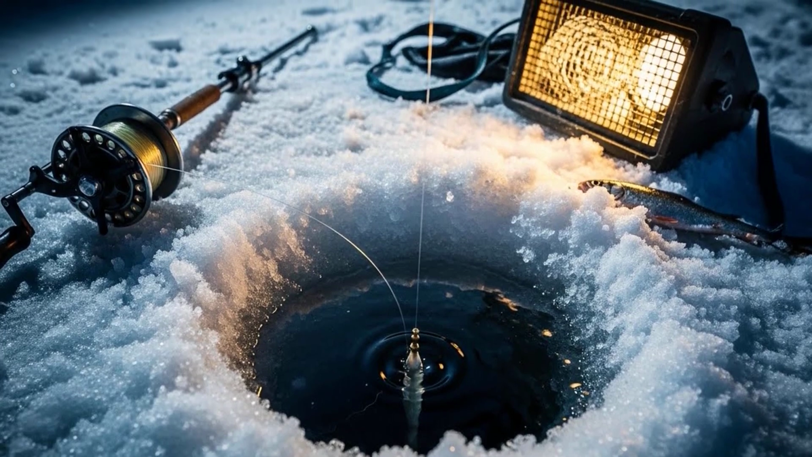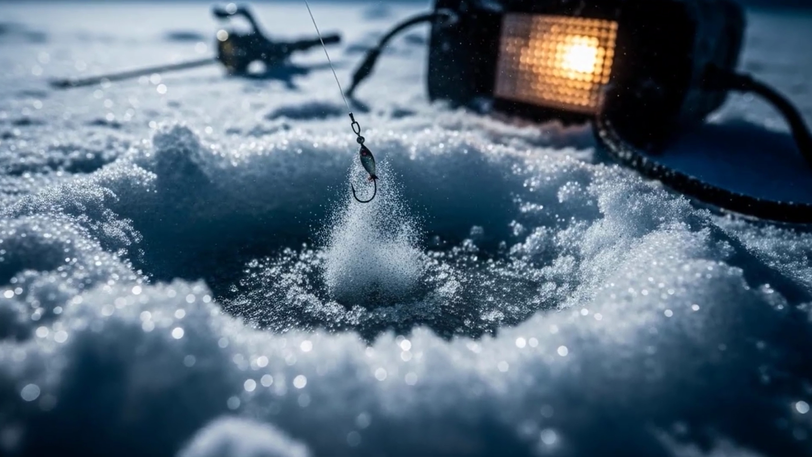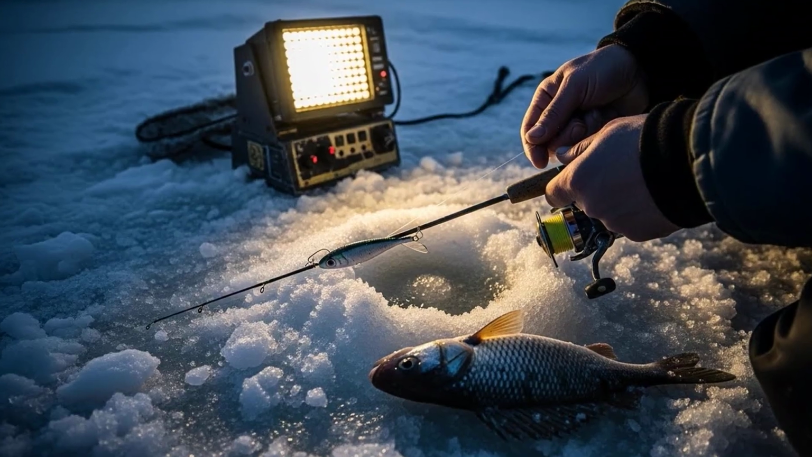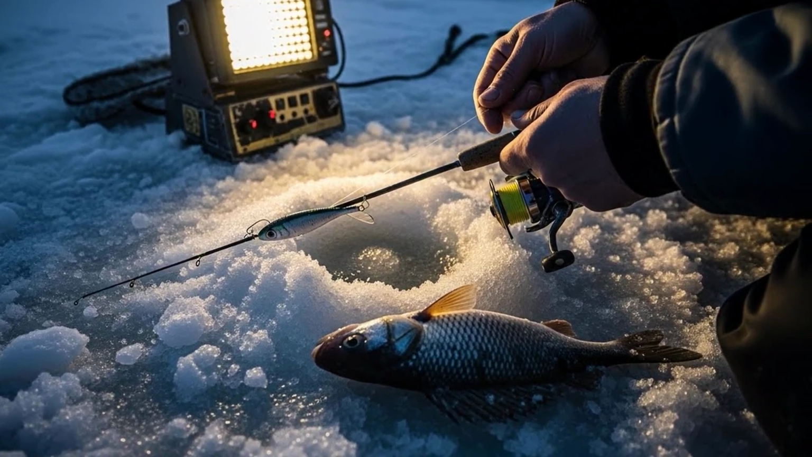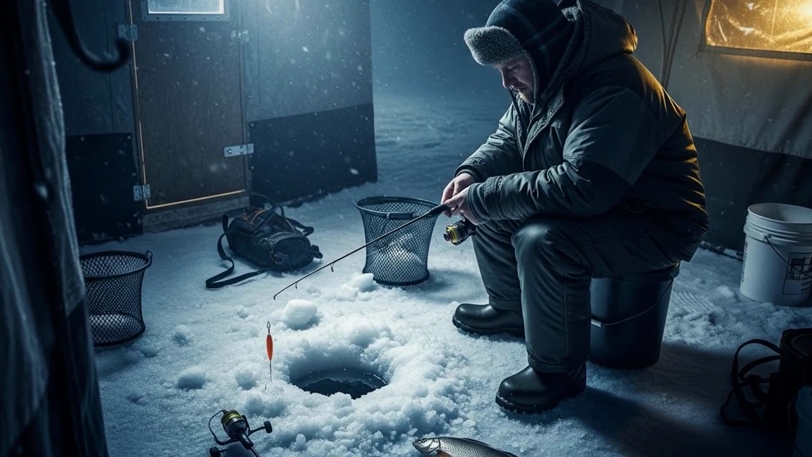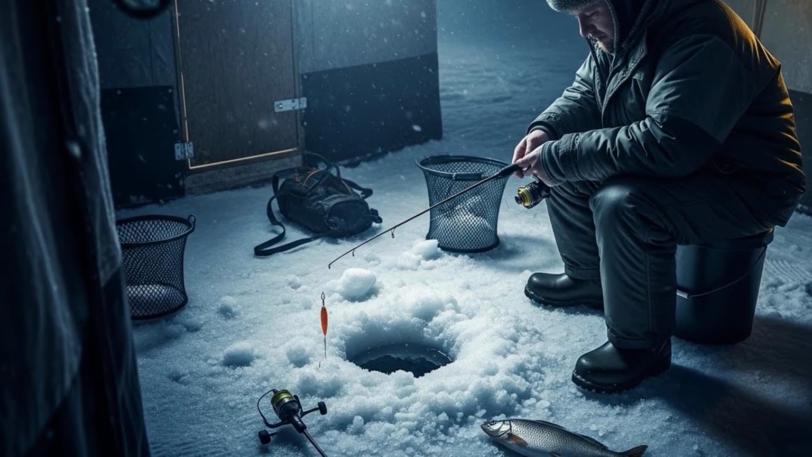You know the drill. You let it hit the bottom, feel that little thump, give it a little lift, and then you start the weight. It's a ritual, a process you've repeated 1,000 times. You are absolutely convinced that you are in the perfect spot and doing the exact right thing. You're ready to fill a bucket.